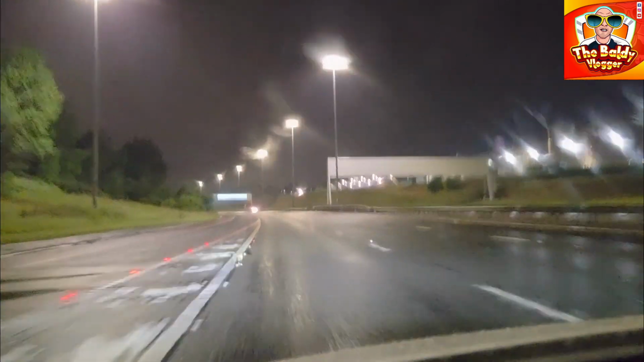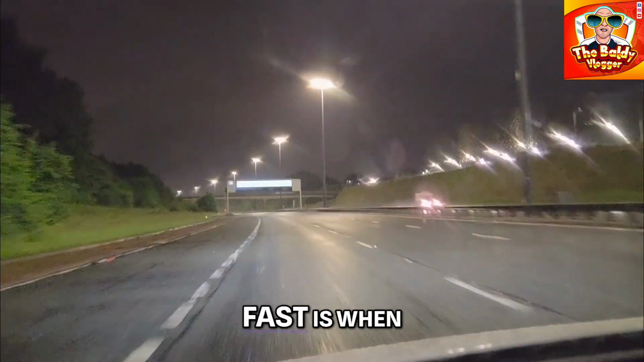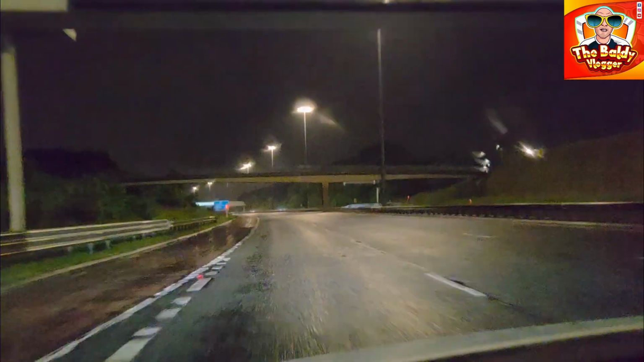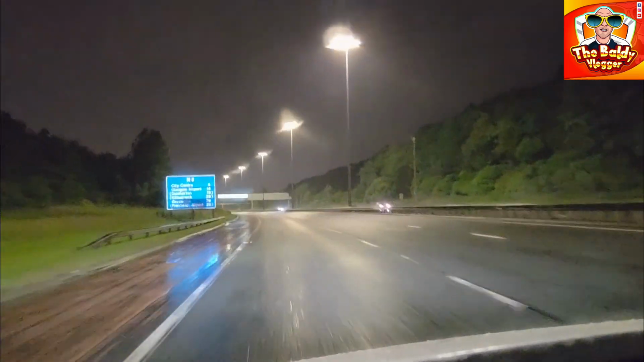Oh, somebody broke down there. I thought they were actually having a pee right now. And the only time these highway maintenance crews are not fast is when they're actually working. Roadworks take forever around here.